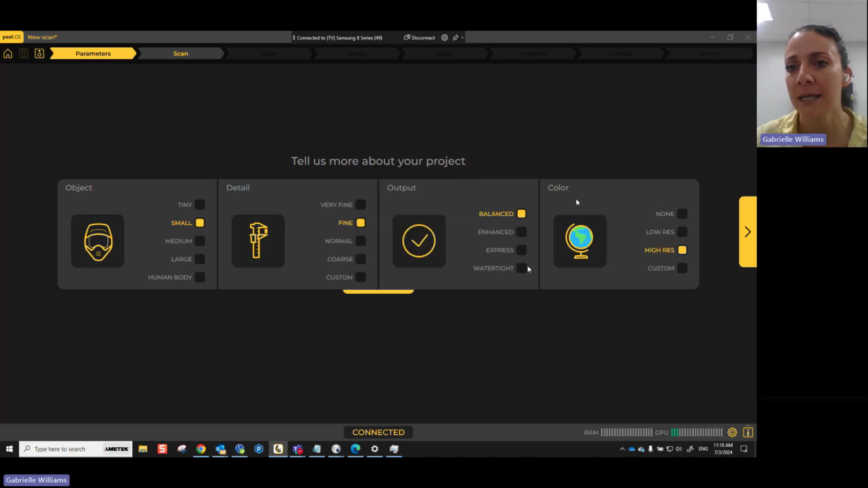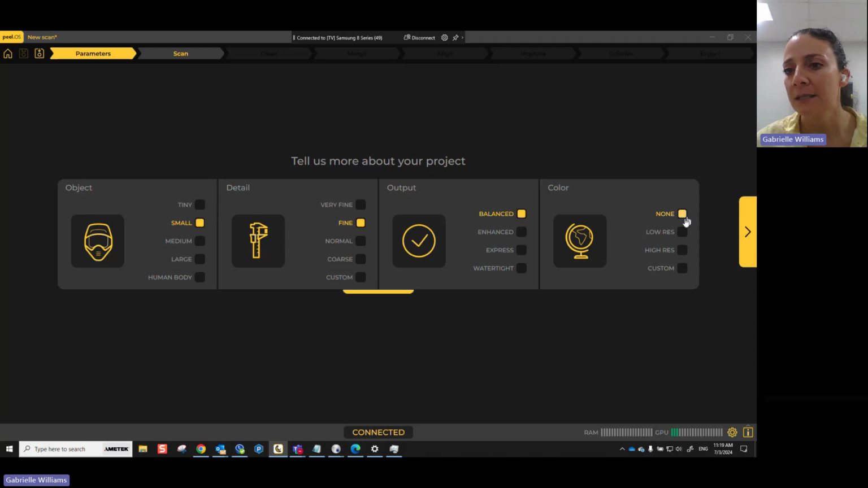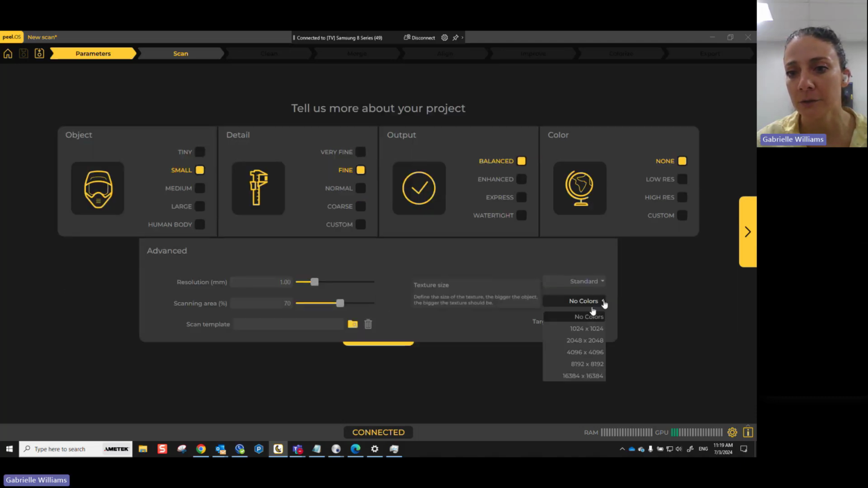And then, of course, we can also scan in color. This can be really useful for people that are doing artwork or sculptures, or maybe the side paneling on a lot of architectural buildings. You have the ability to have a color for a lot of these things. You can also choose none. In our case, most of our stuff is going to be mechanical, so I'm just going to keep this to none, but you can do low resolution color or high resolution color. And then you can, of course, change these options down here as well if you ever need color, depending on how many pixels you need.